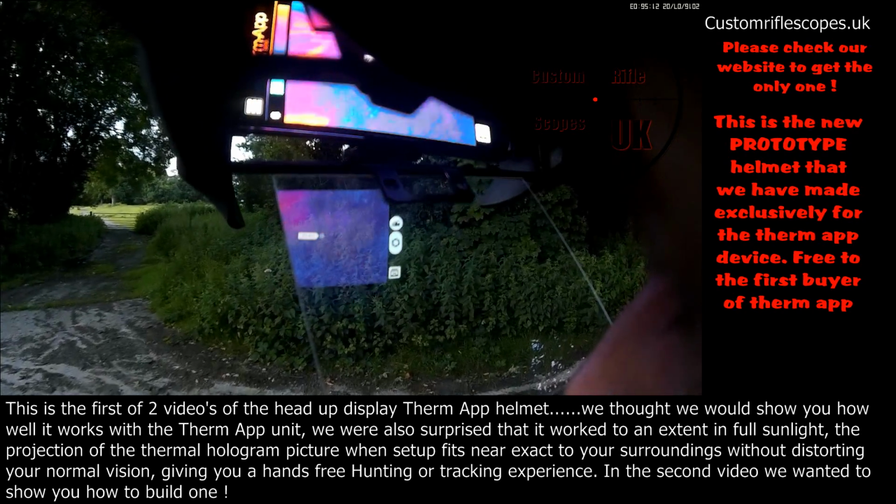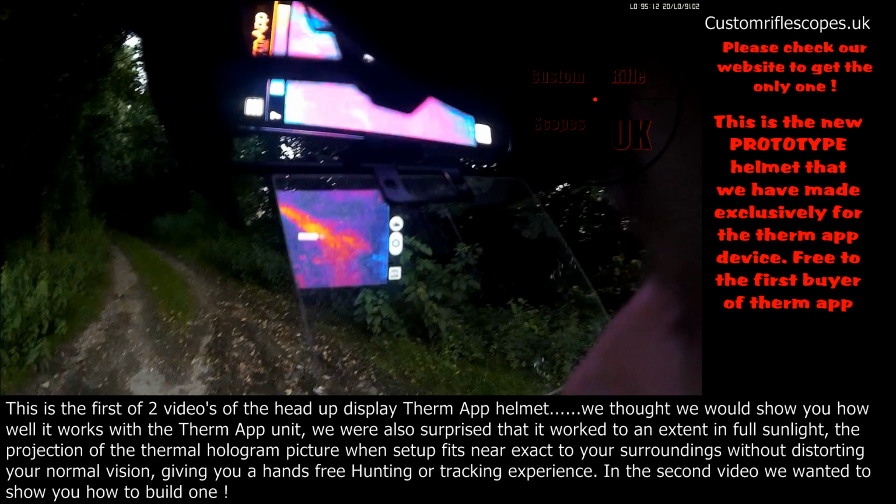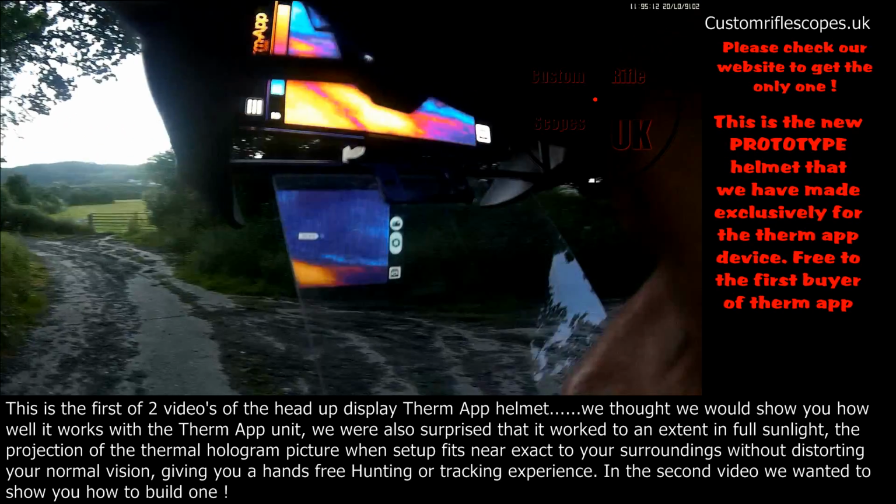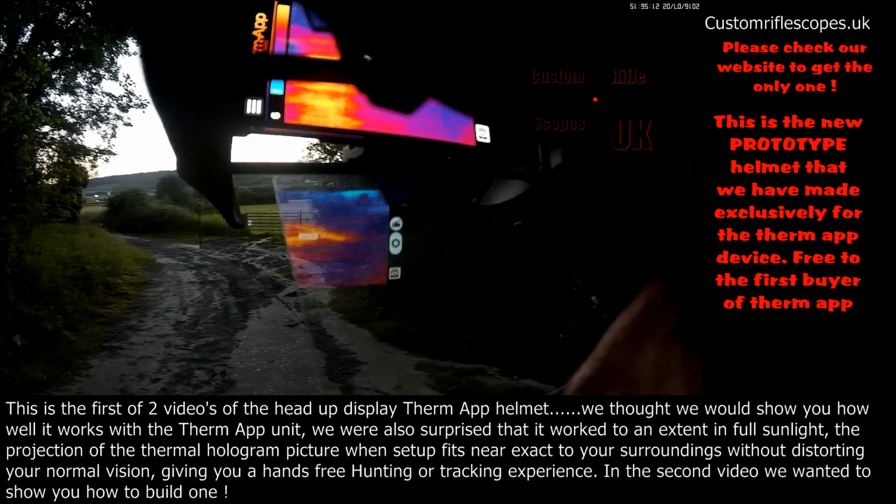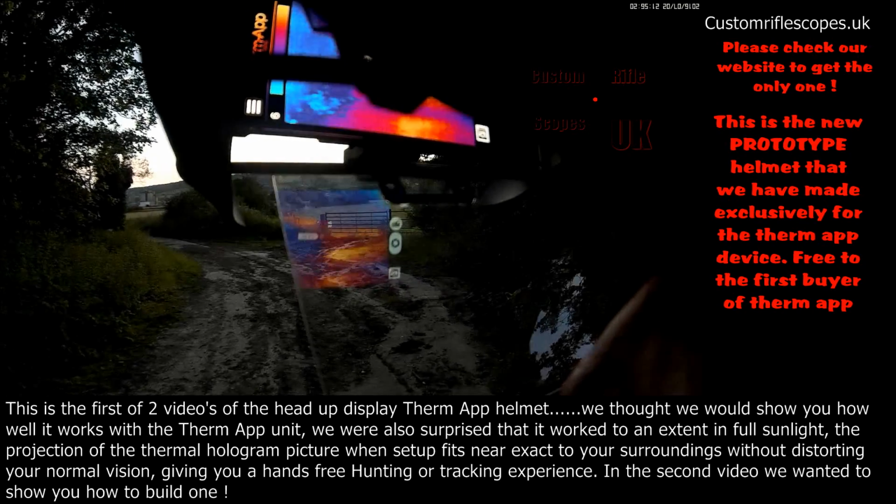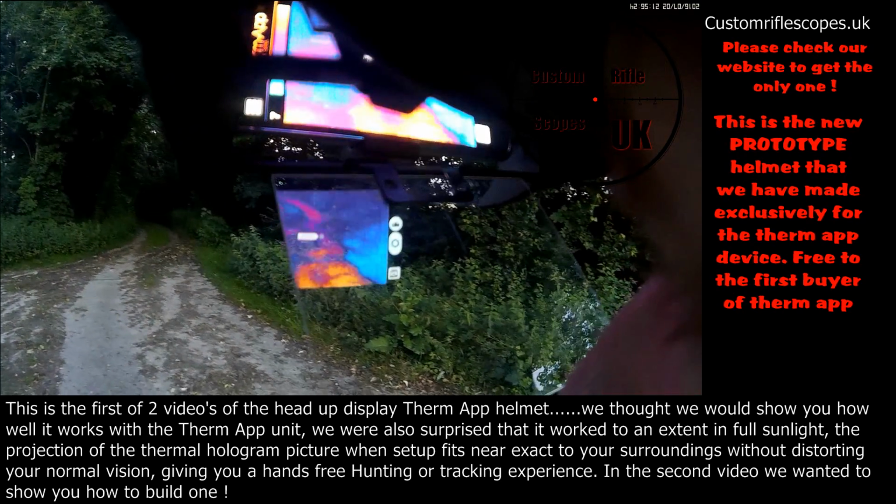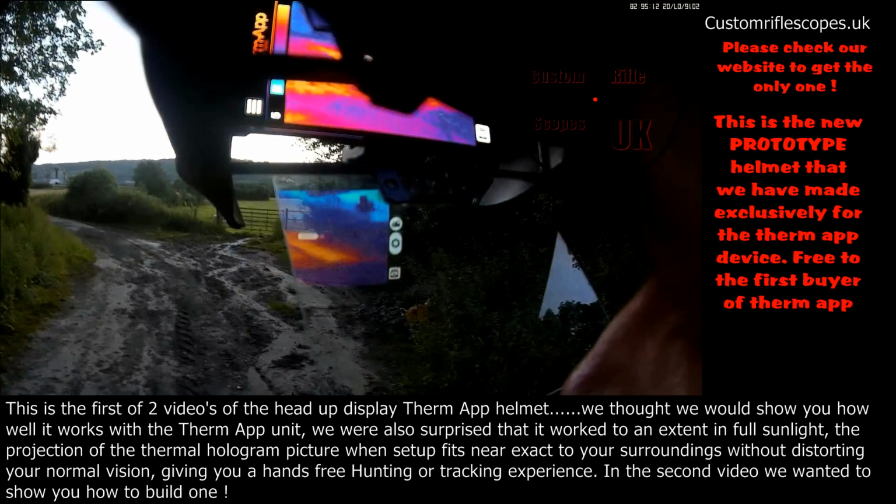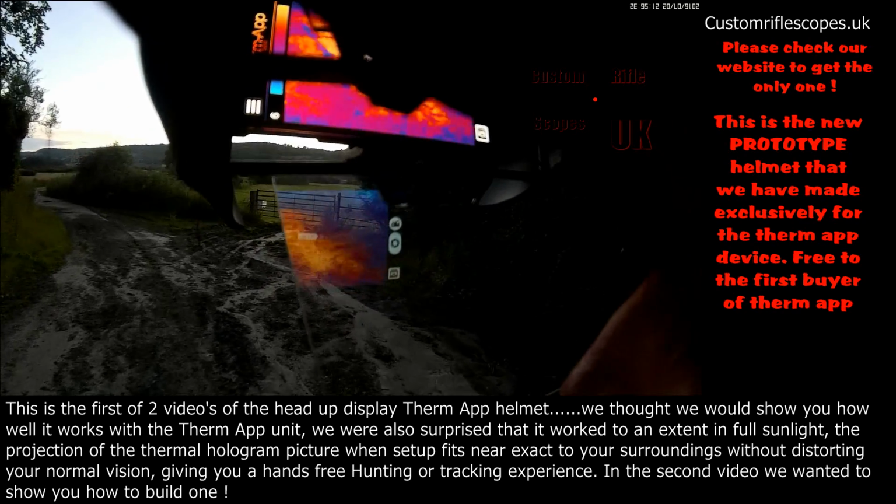Hopefully this is only the prototype. I'll be making them a lot smaller, with better glass so it doesn't double vision, and a few other little bits and bobs I'll be adding to it, to make it lighter. But for now, for the first one I've made, I'm very chuffed with that. I could quite easily go out hunting with this right now, wouldn't have a problem. It's not too heavy on the head, as long as you're not going to be wearing it for about 4 hours.